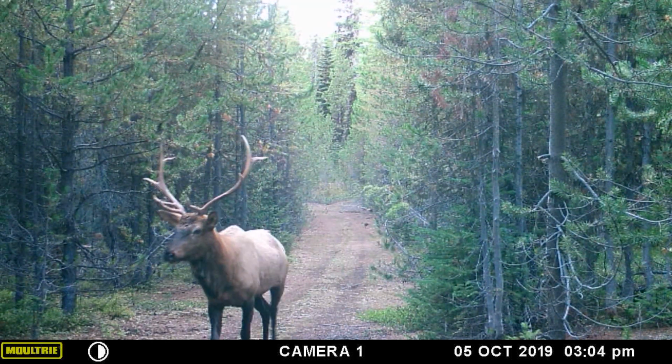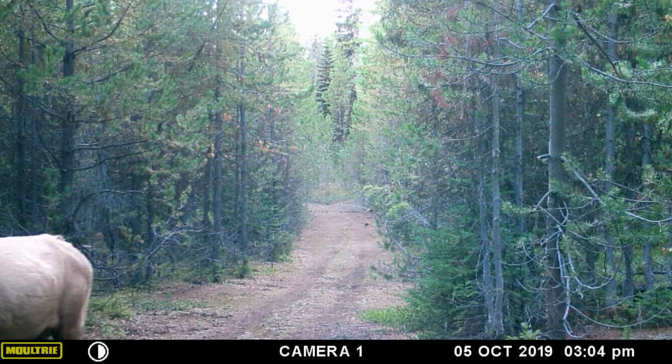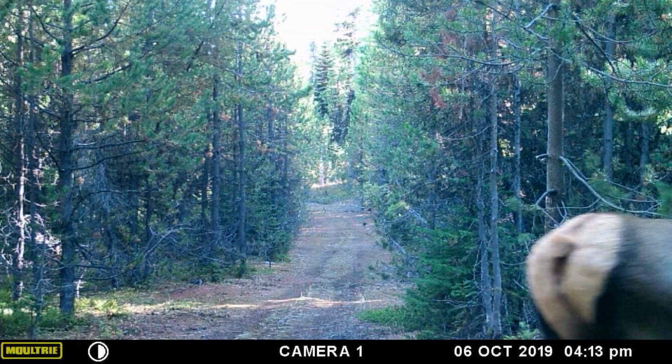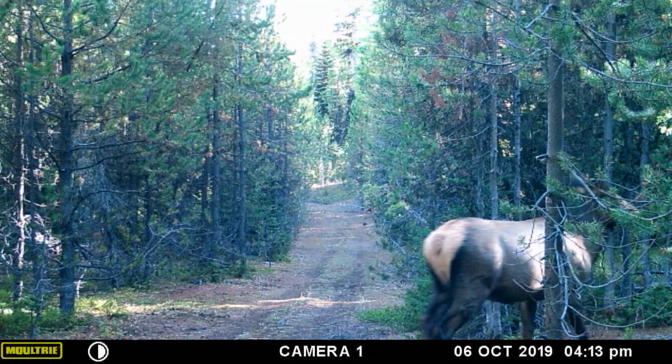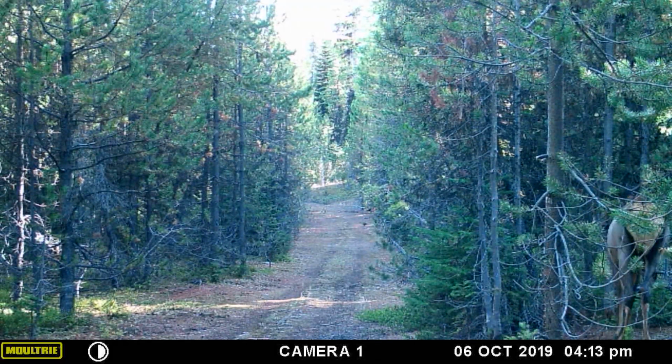Decides to walk back up the road. Sniffing the camera again.